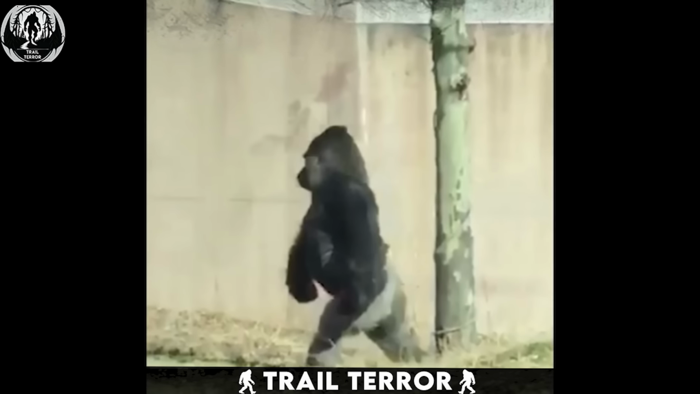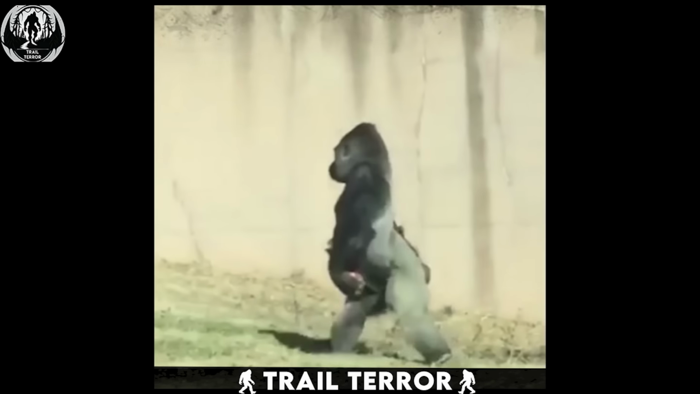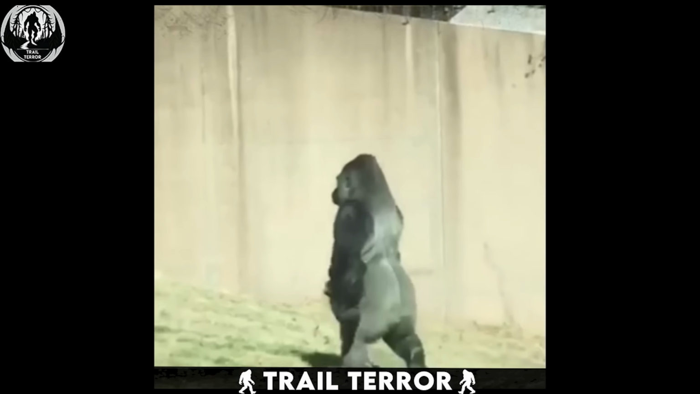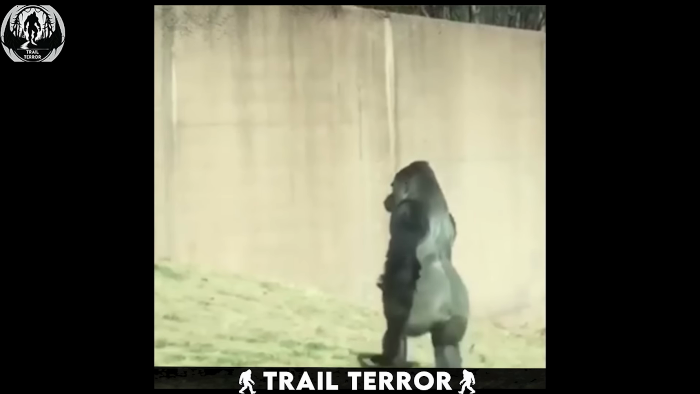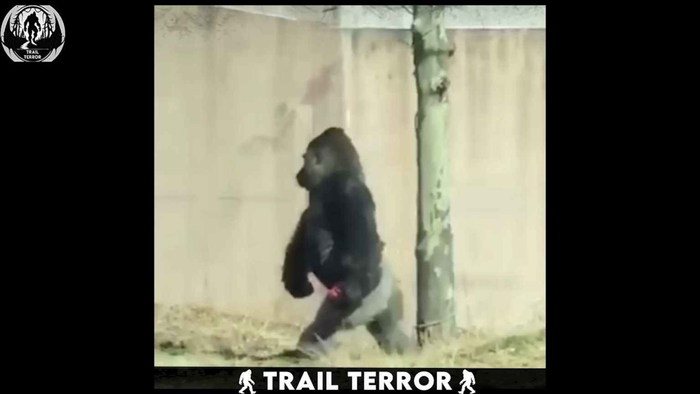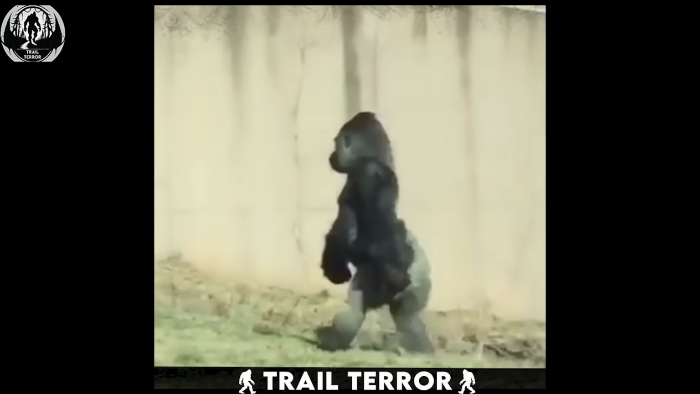This ambitious ape must have paid attention in science class. It clearly knows humans walked upright millions of years before figuring out those handy stone tools. So, unlike its tool-wielding cousins, this gorilla seems committed to mastering one evolutionary step at a time.